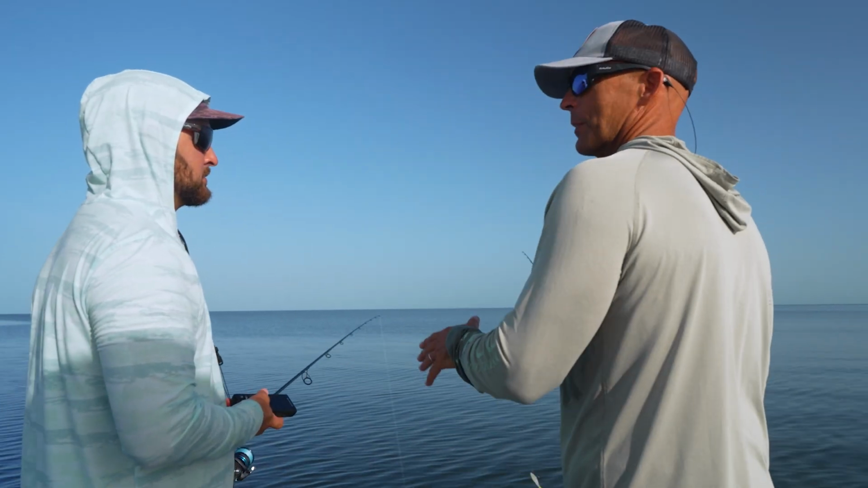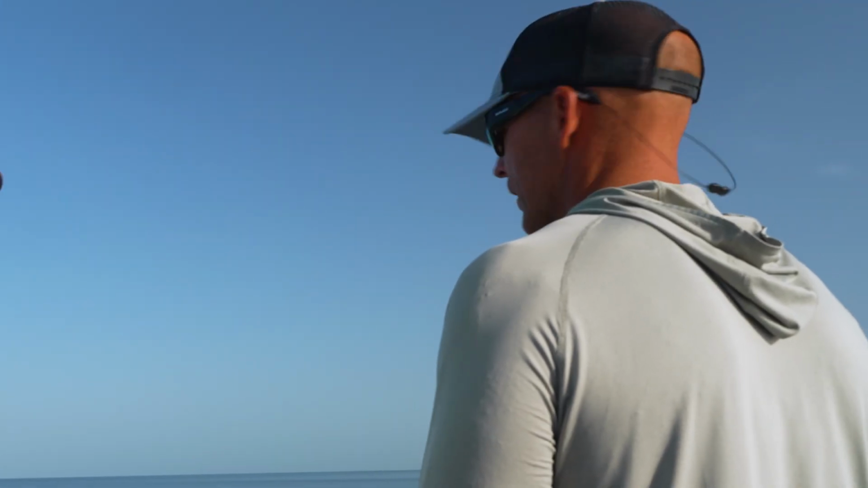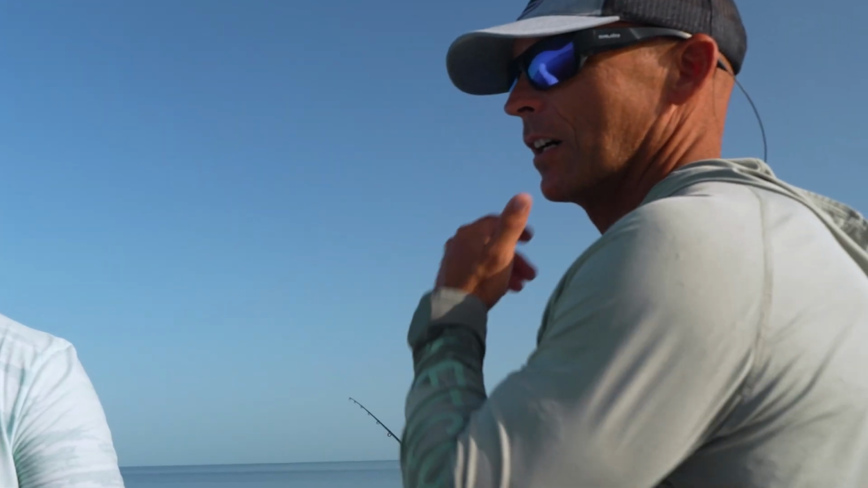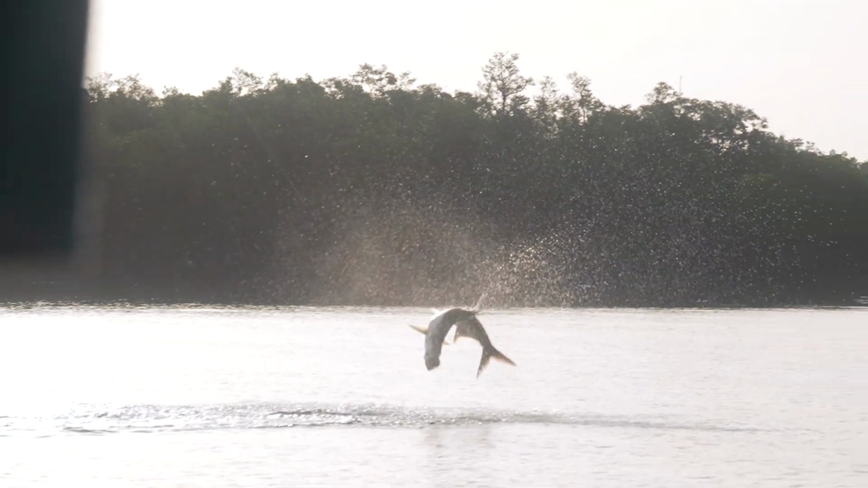We'll keep scanning with the side imaging, but we also have an effect here where the tide's starting to die. So we may have to make a little move, but we'll do some side imaging scanning before we take off. And that's critical. This is where sometimes I think I know what they're doing and I learn something.